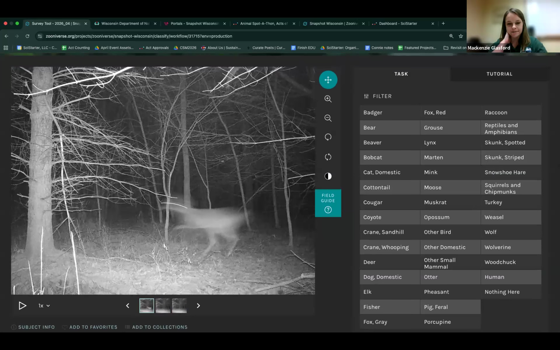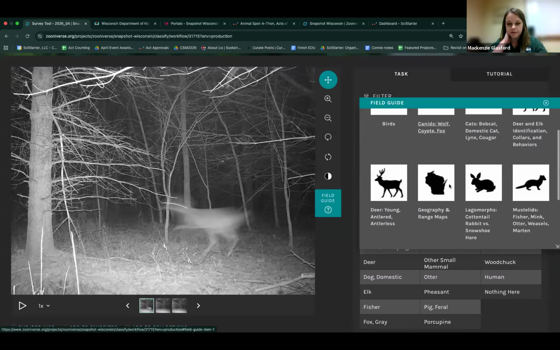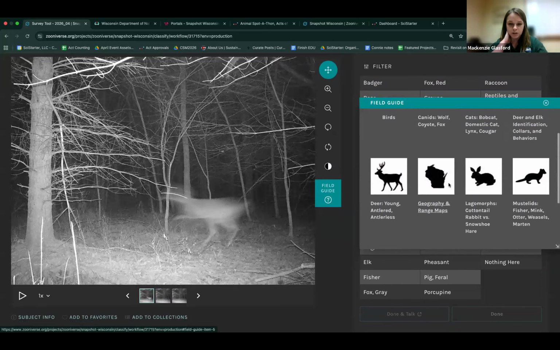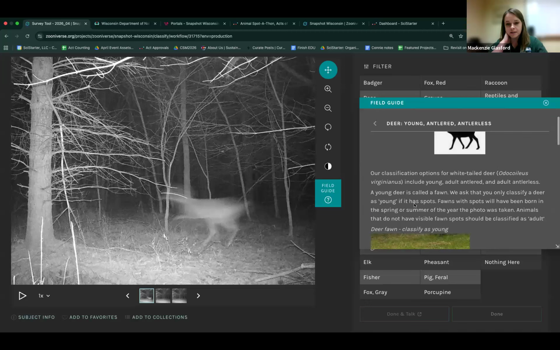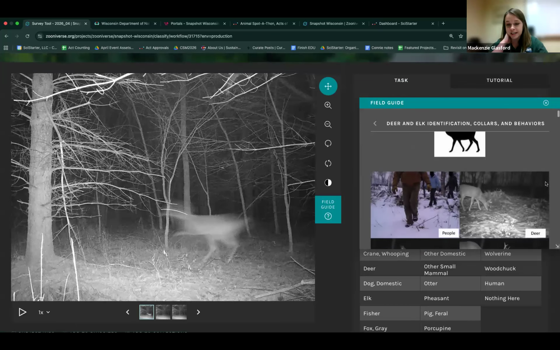We have a field guide available on the page just to the right of the photos. You could select that and scroll through various species. You get reference photos, descriptions. You could also learn about where you might see them throughout the state. So that's definitely a great tool if you're just beginning your wildlife identification journey.